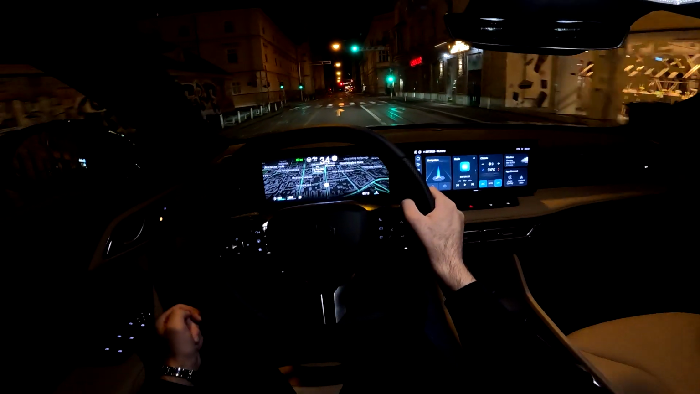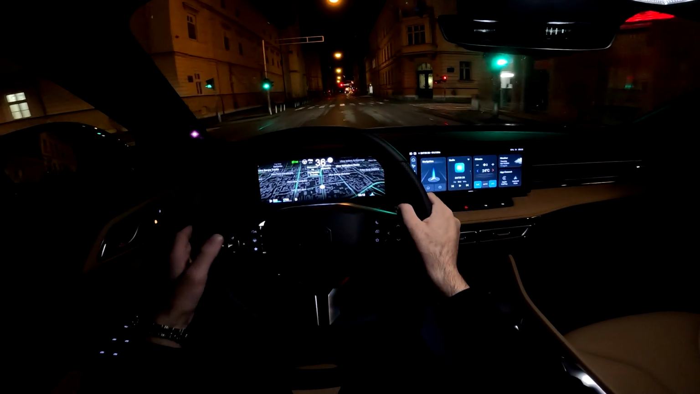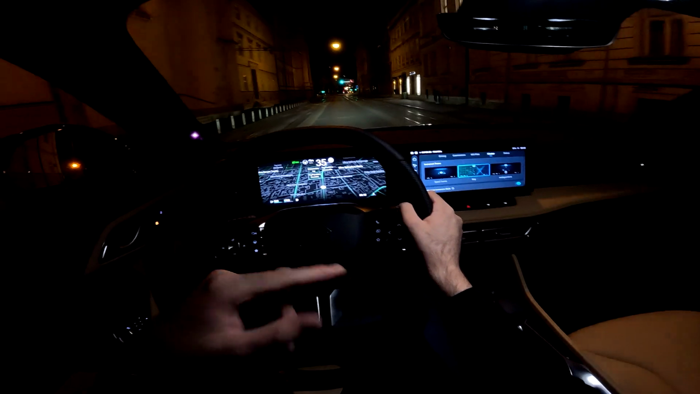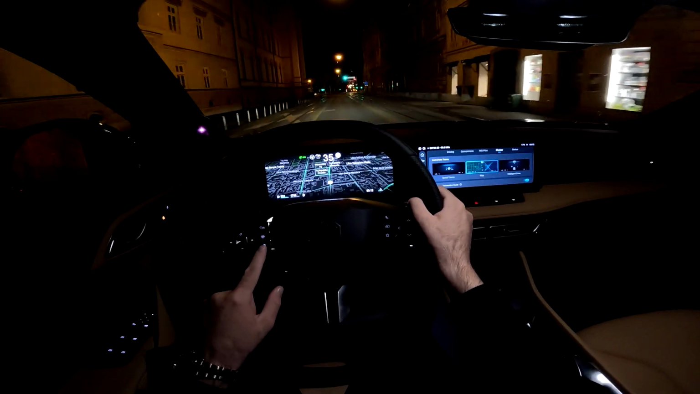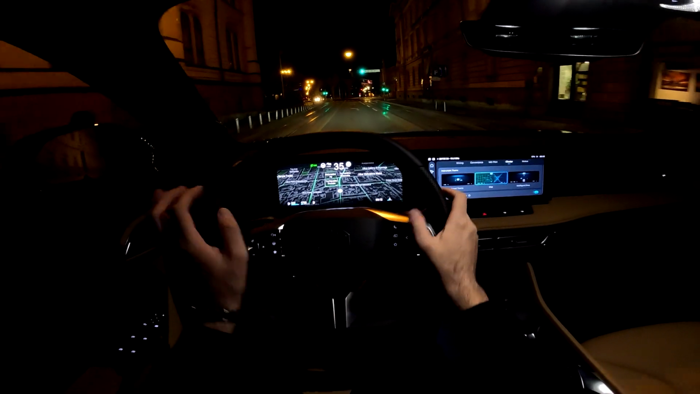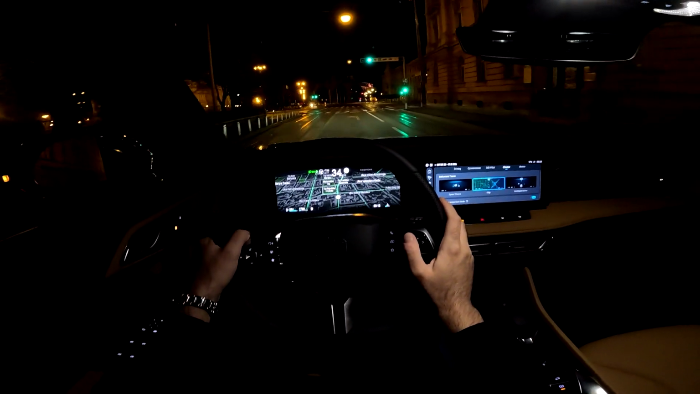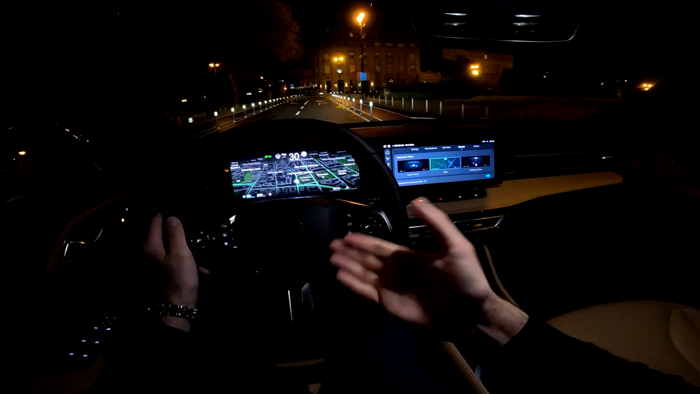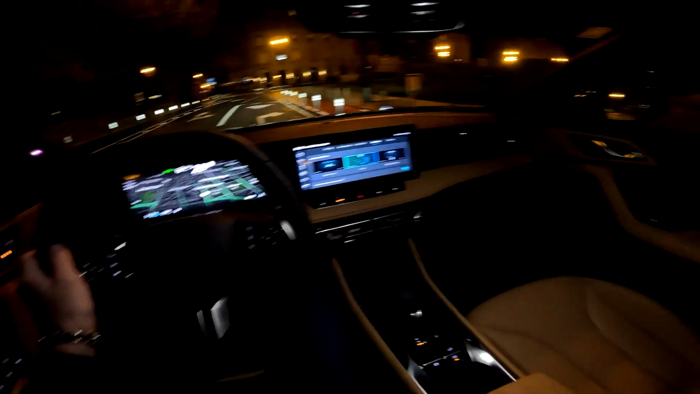The digital cluster in front of us has 3 different themes, so I will show you now. If I press this, I go to the car settings, so I have adjusted this button. You can adjust both this one and the one on the right, so the custom buttons, and then you have some functions that they can be the shortcuts for.